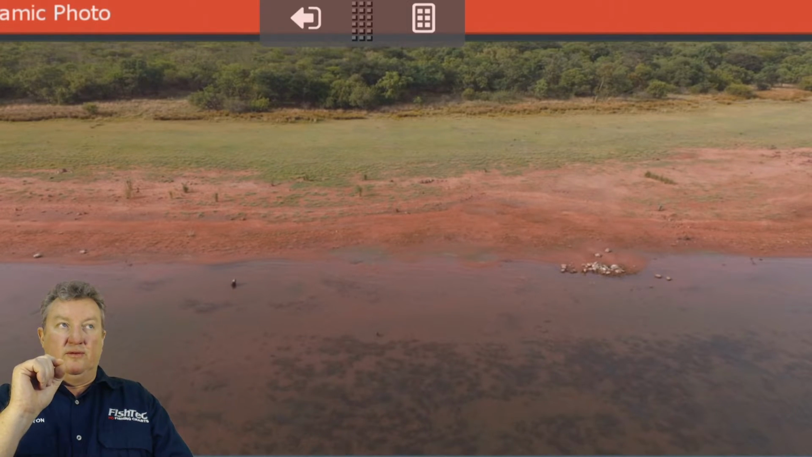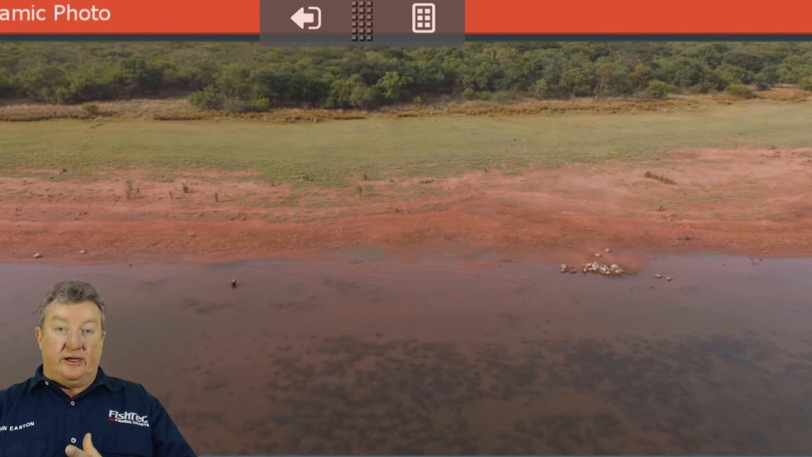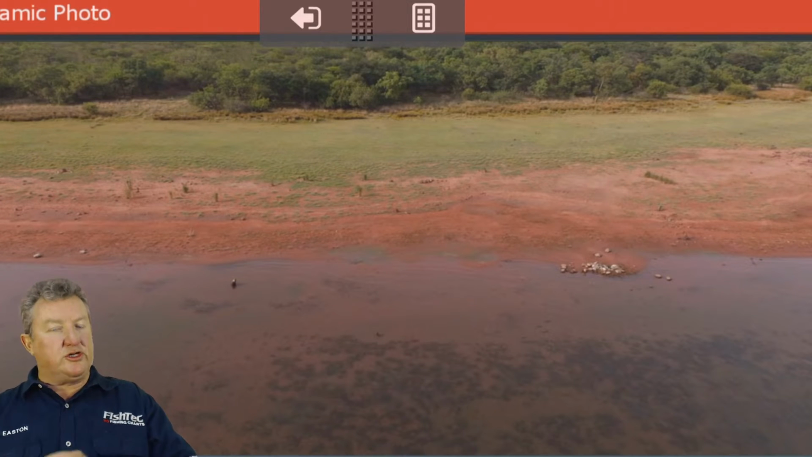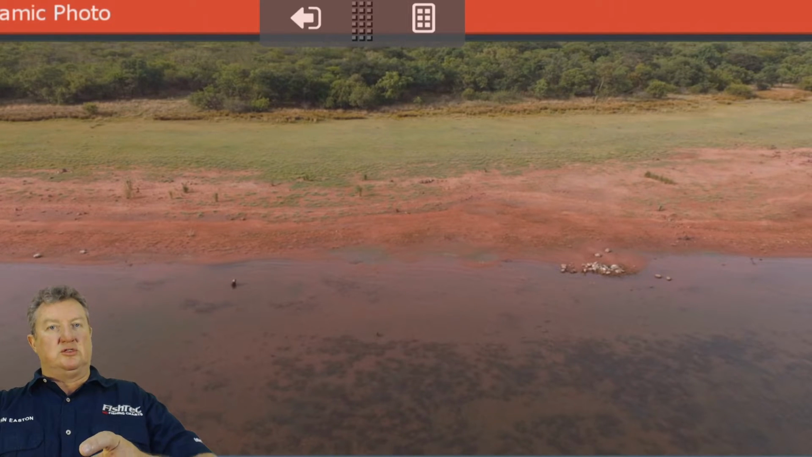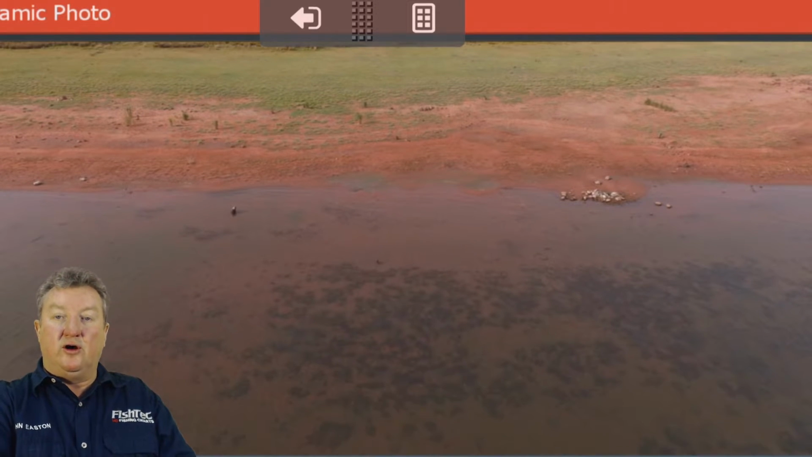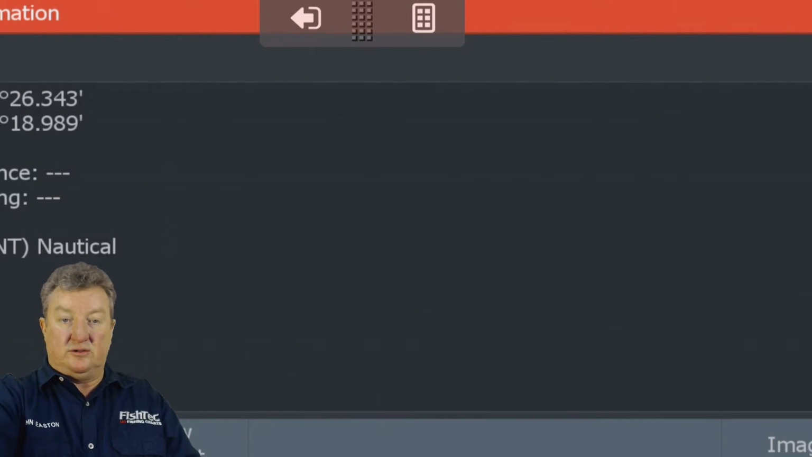Now, if the weatherman is correct, by February, when this tournament is on, this dam is going to come up substantially. A lot. And these little rocks are going to be underwater, but you're not going to see them on the Ultra HF because the water was too low. So you're going to have to depend on these sky photos.